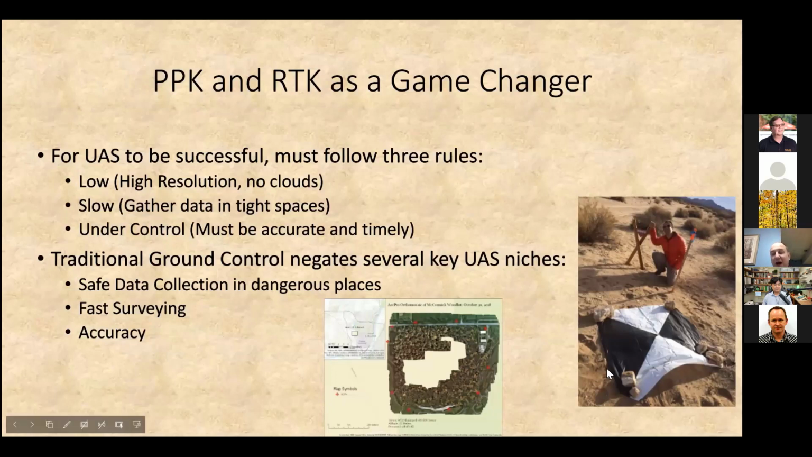On this far right image, this is before PPK was widely prevalent, and I was mapping out a naval weapons range in California. I had to be aware of things like unexploded ordnance and even minefields when I put out these control points.